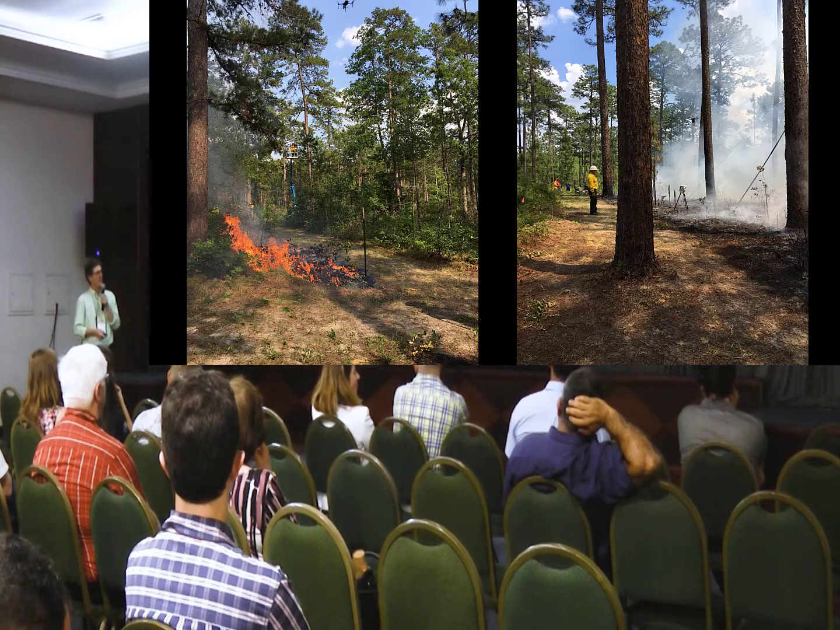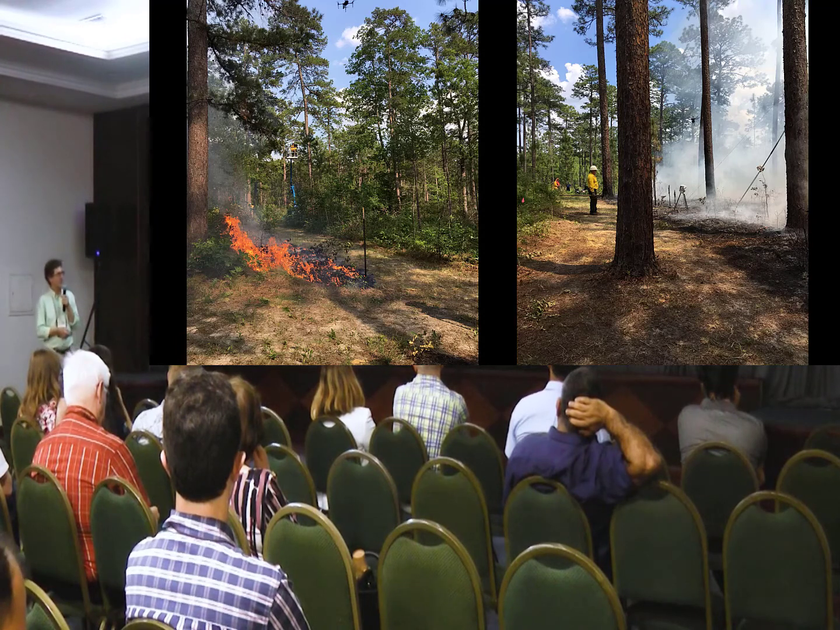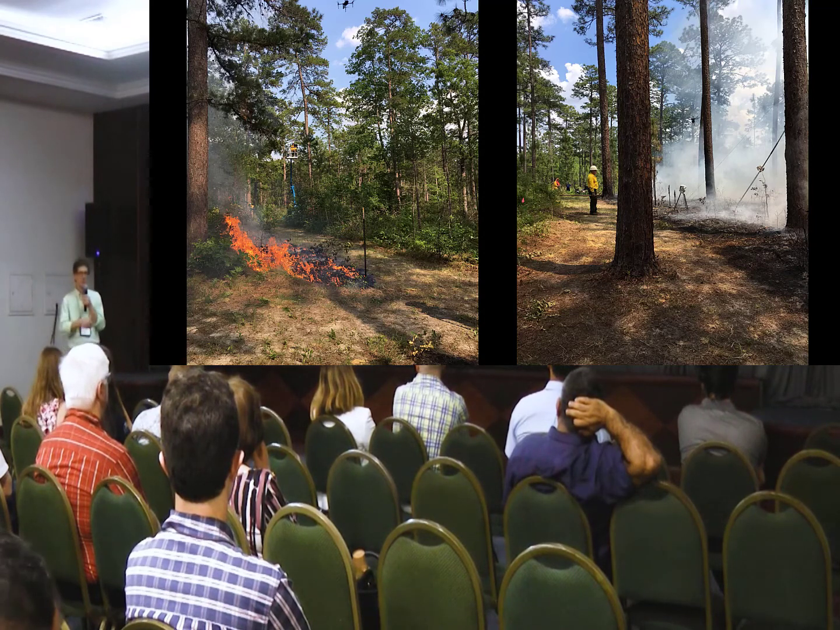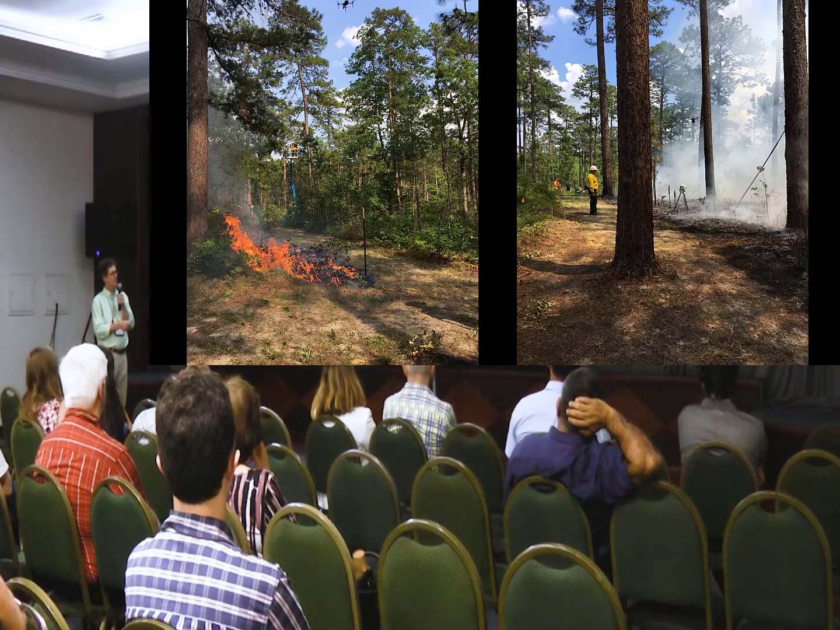So here is one of the fires that we did. This happens to be at Tall Timbers, but the vegetation looks very similar in the other southeastern study sites that I mentioned. These are small-scale fires, so this burn plot is actually less than a hectare in size, about 40 meters by 40 meters. And so there's a fire line that's built around the burn block, and then we light the fire and let it burn through and observe the fire characteristics.